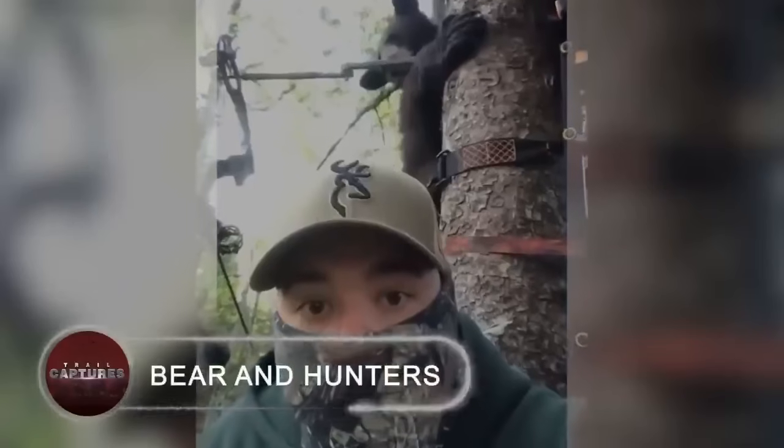Bear and hunter. Perched on a hunting stand, the hunter believed he was hidden from the wild creatures. However, he was proved wrong as a bear approached to say hello. After spotting it perched atop, it swiftly scales the tree and confronts the hunter. The bear investigated the tree, and the man also dropped to the ground. Remarkably composed, the hunter captured the entire event on camera.